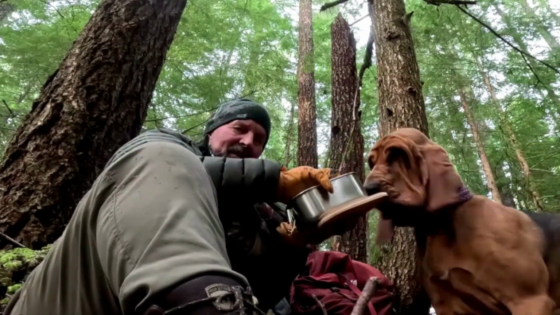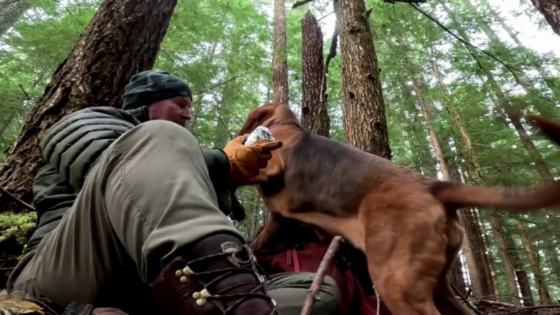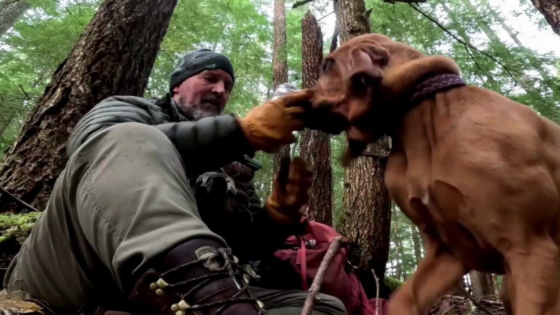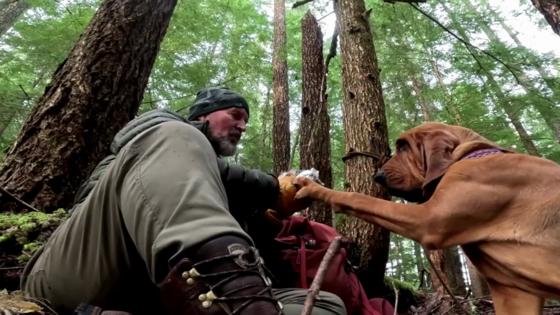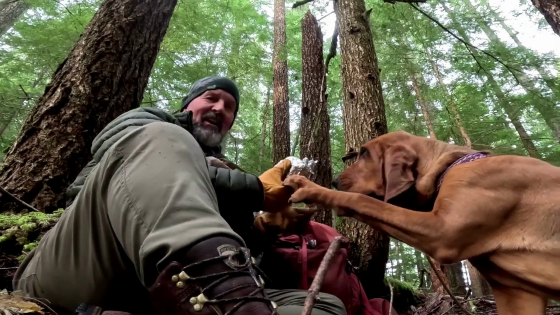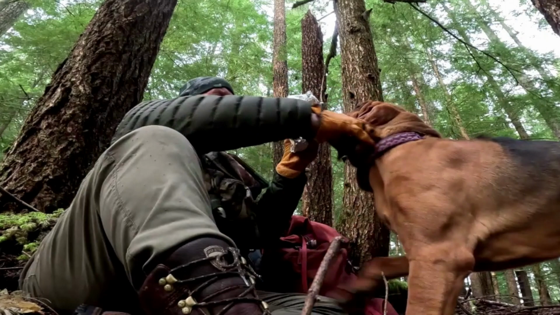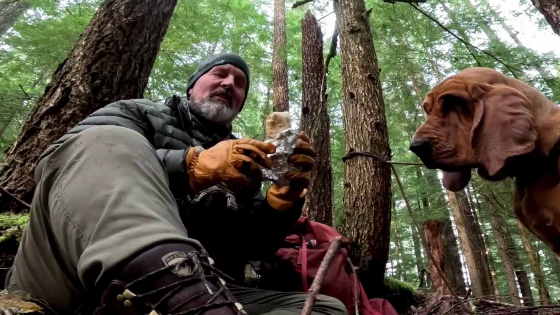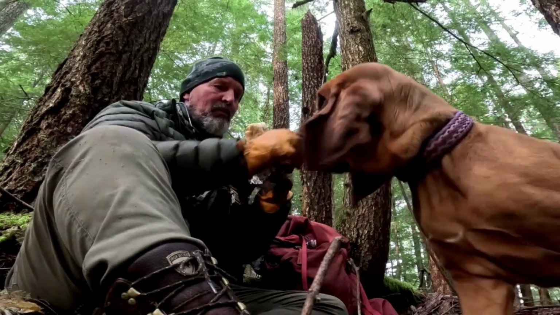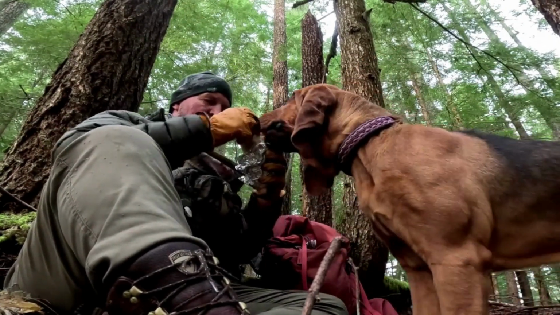So what I decided to do was stop off and get another Lakeside breakfast burrito. Lakeside is a store in Cougar, Washington, and they have, I mentioned it before, the very best breakfast burritos. And I put it in the microwave.